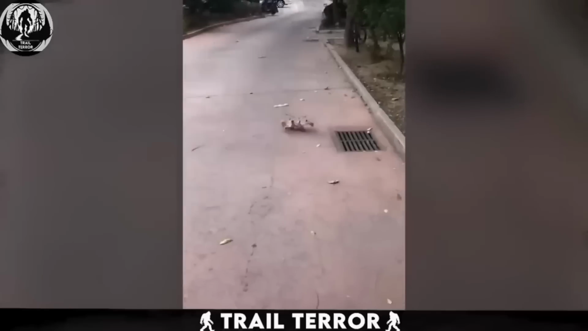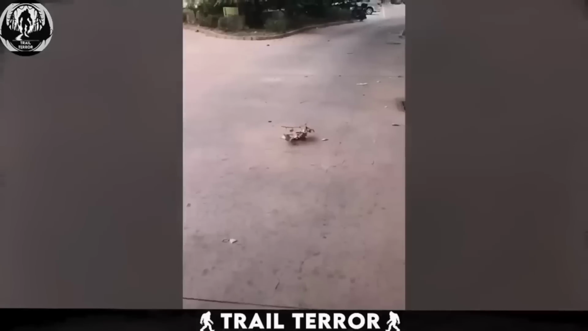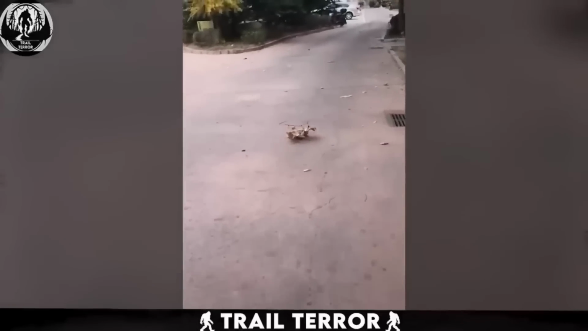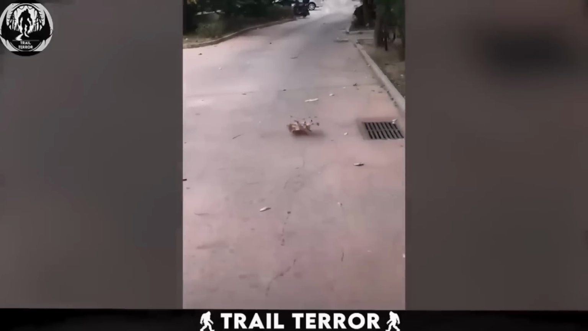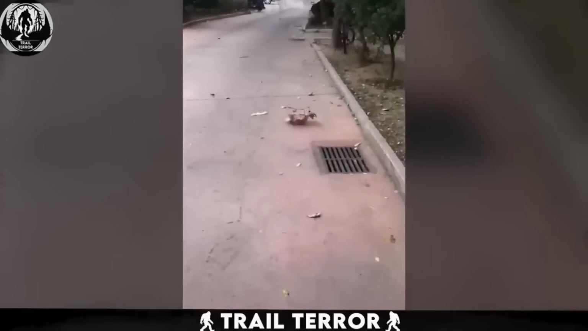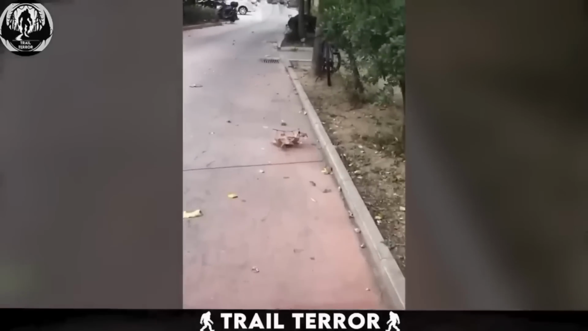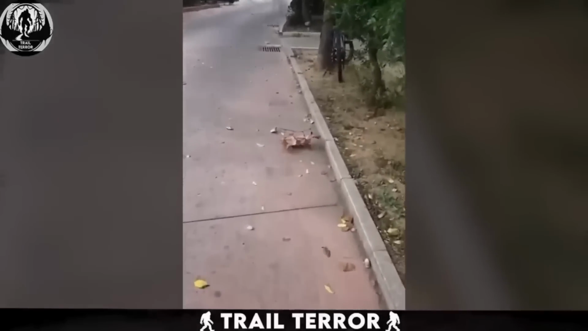A branch with leaves is moving and grooving. It scoots across the pavement like it has tiny feet. At first, you might think it's some sneaky leaf bugs in disguise. But zoom in closer, and it's clear. These are real leaves, firmly attached to the branch.